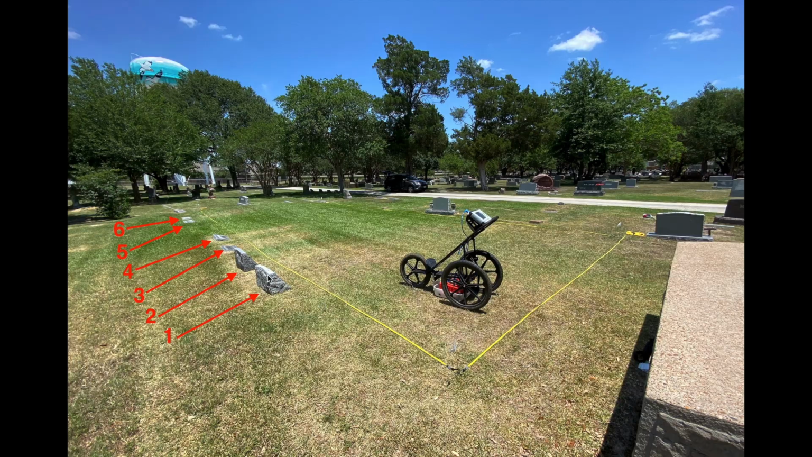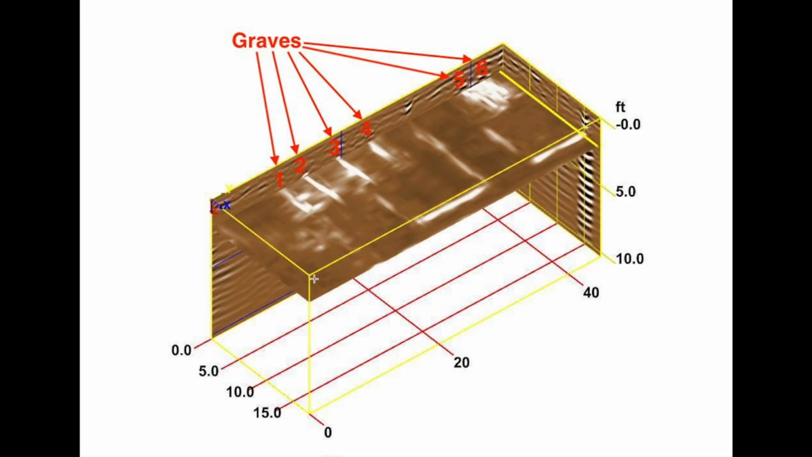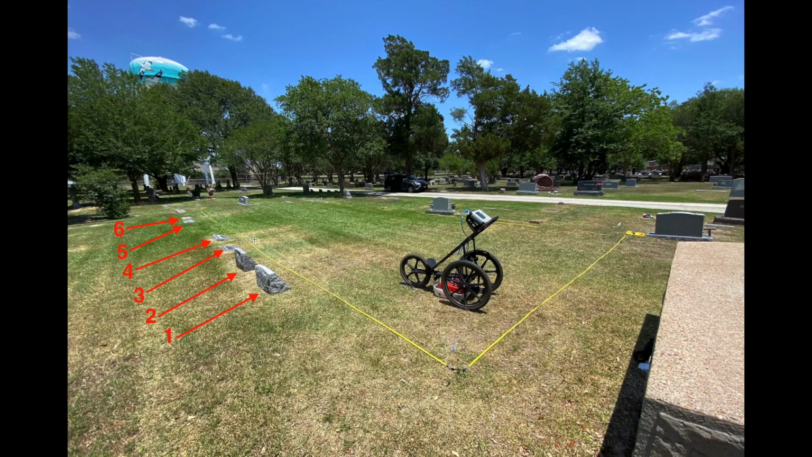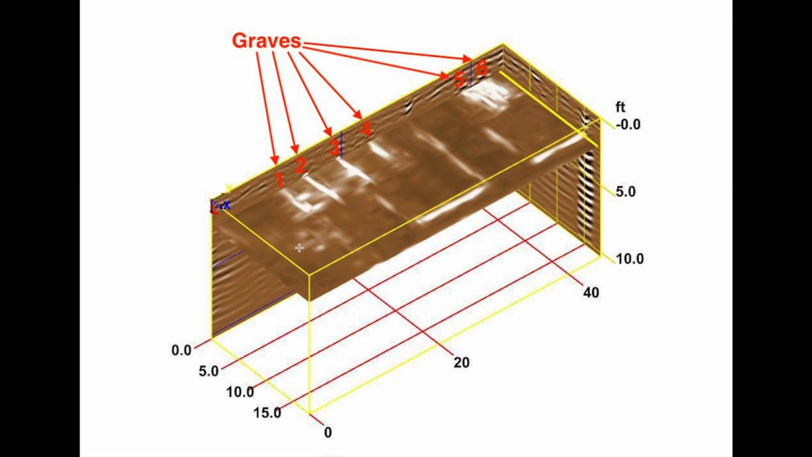So like I said earlier, I took you over 6 marked graves so that we could see what they look like in the subsurface. And what we saw were those 6 graves, but we also saw 2 sets of concrete perimeters or concrete curbings that were buried. You don't see those concrete curbings over here. They're under the grass.